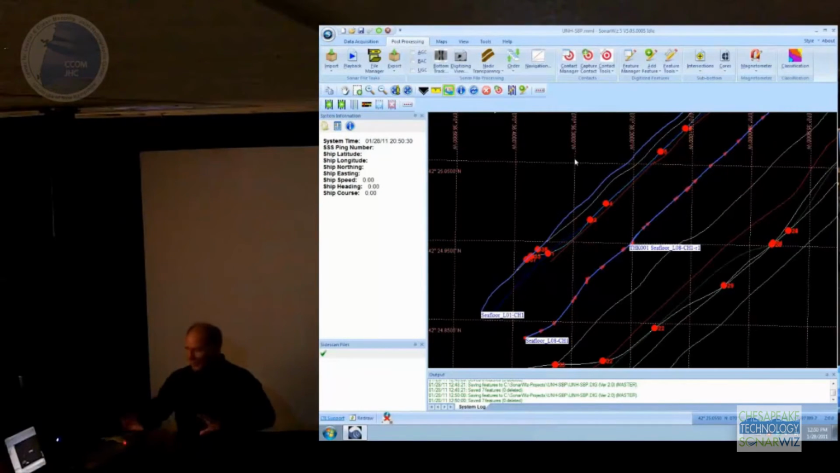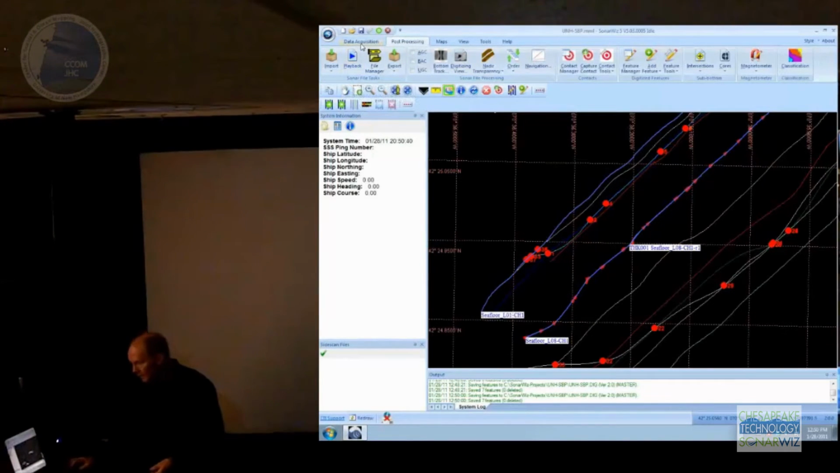Everything I showed you about exporting to a GeoPDF or GeoTIFF, you can do that with the same tools for exporting, so you get a map of where your track lines went.